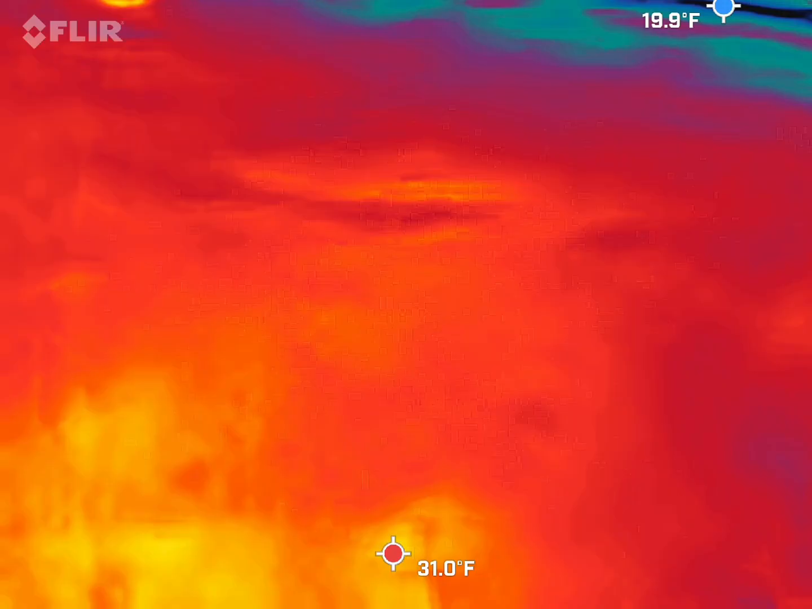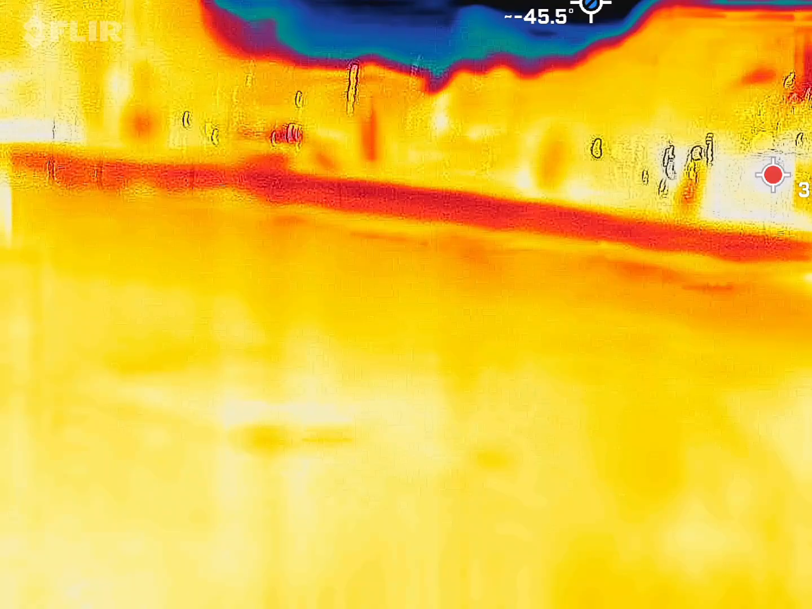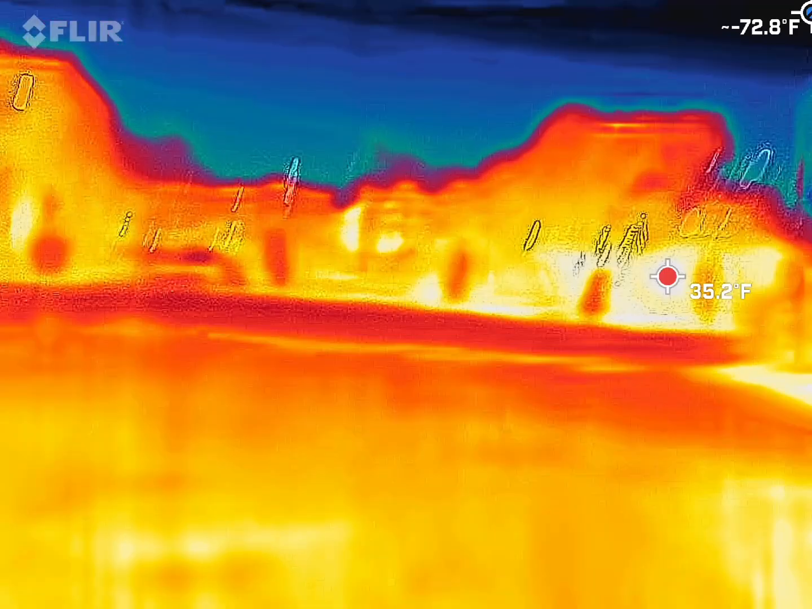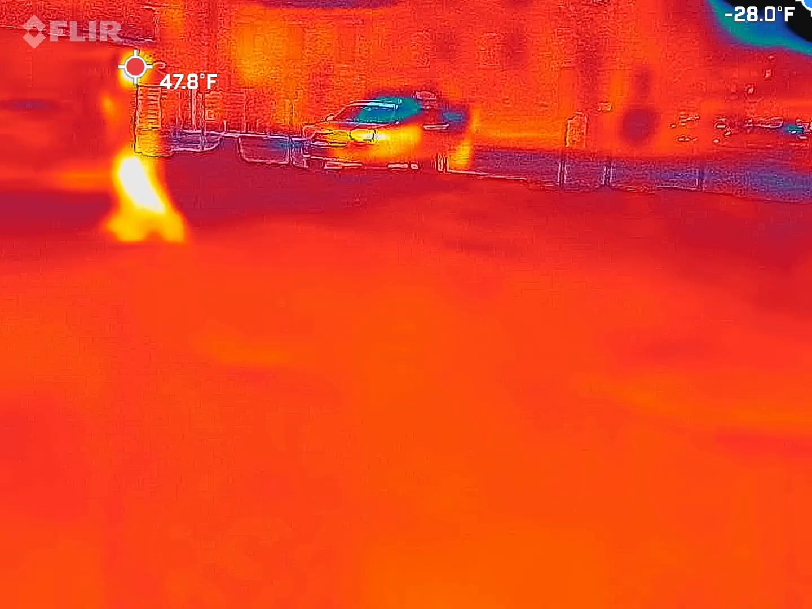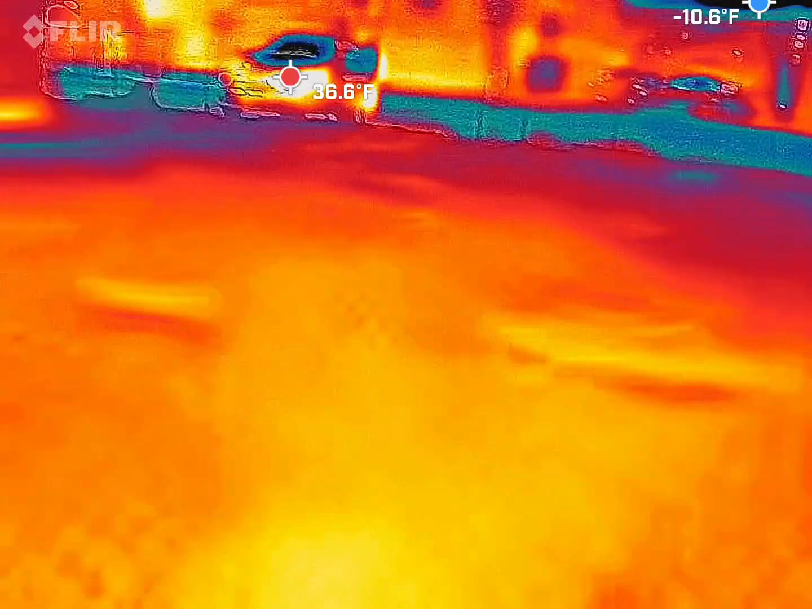Lost the blue dot. It keeps going up, probably to the sky. And again, if you can't keep it out, it's fine. This is one of those locations where it's open, so it's hard to keep it out.